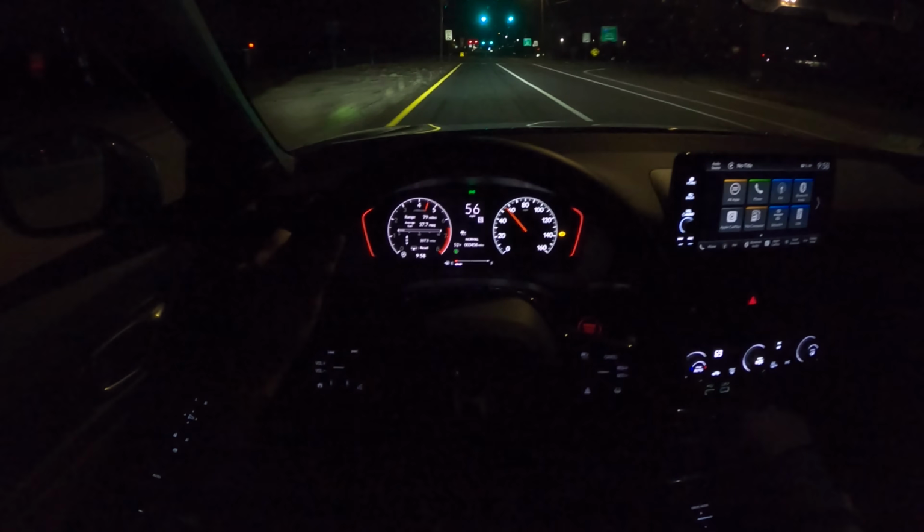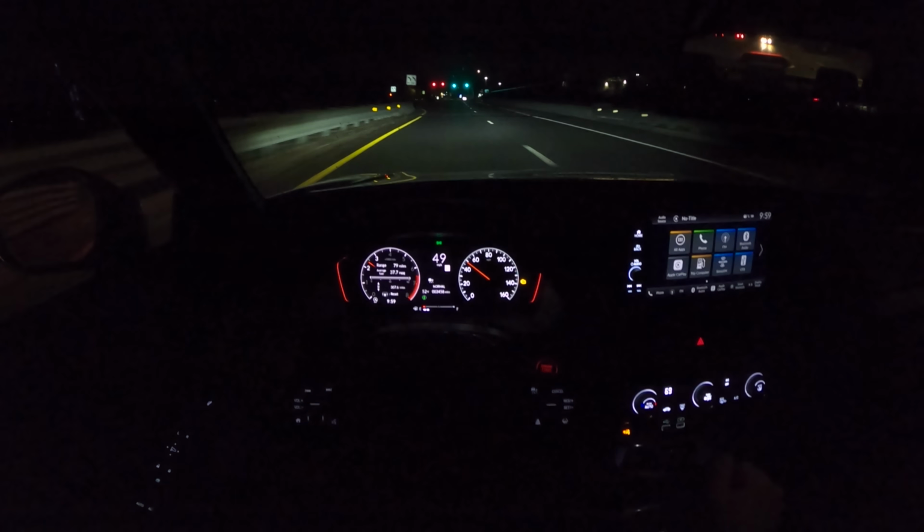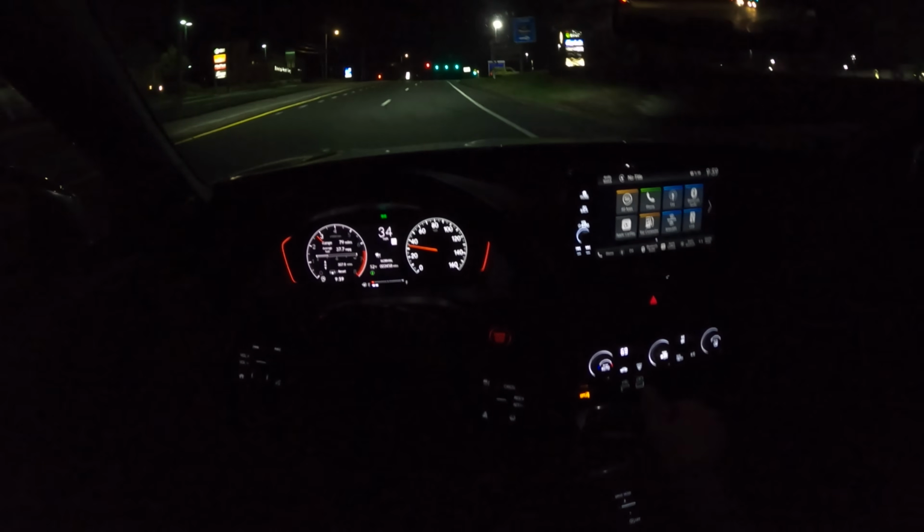I'm also so used to this rev hang now. What was that? Ooh, check engine light. Ooh, we're not running on all cylinders.